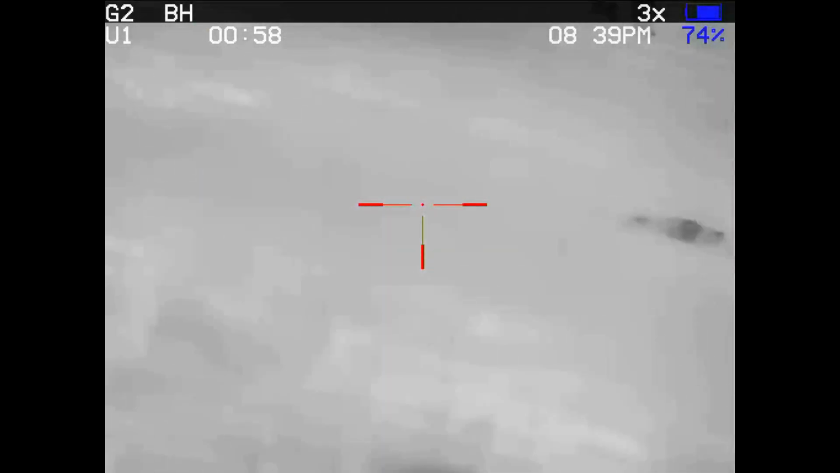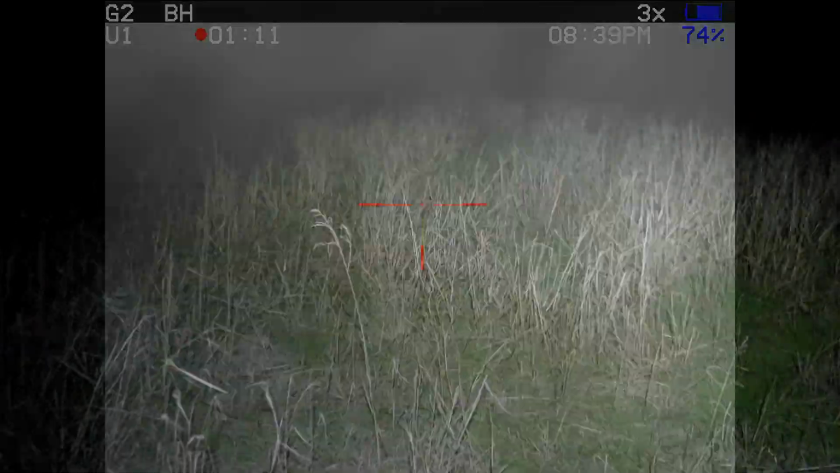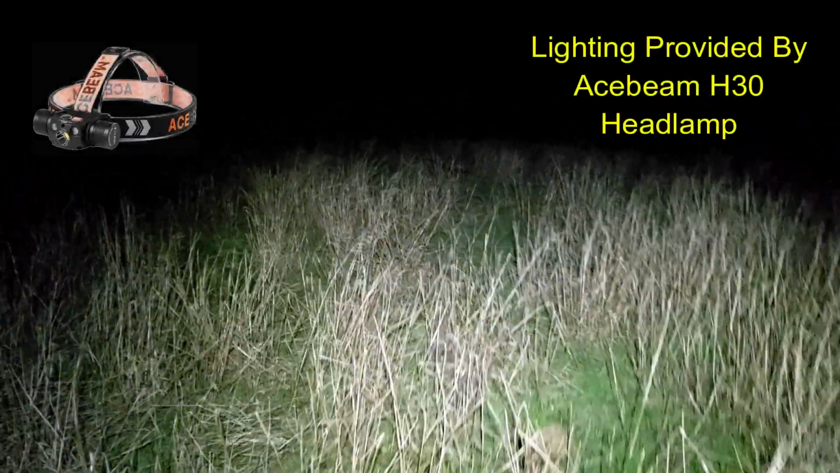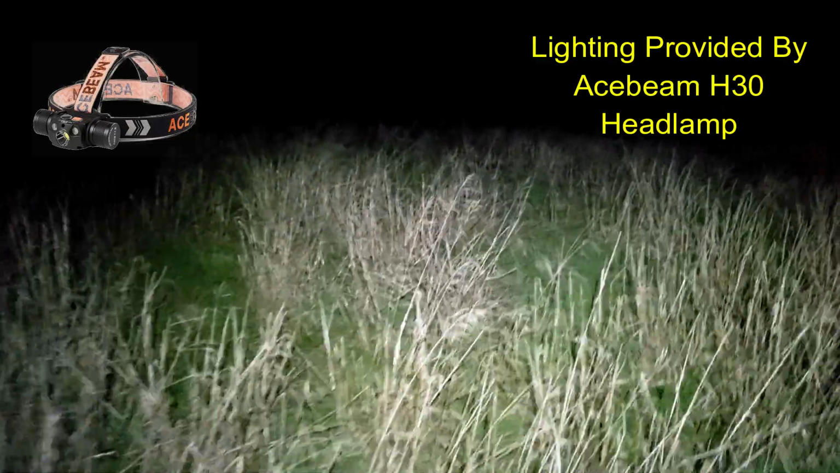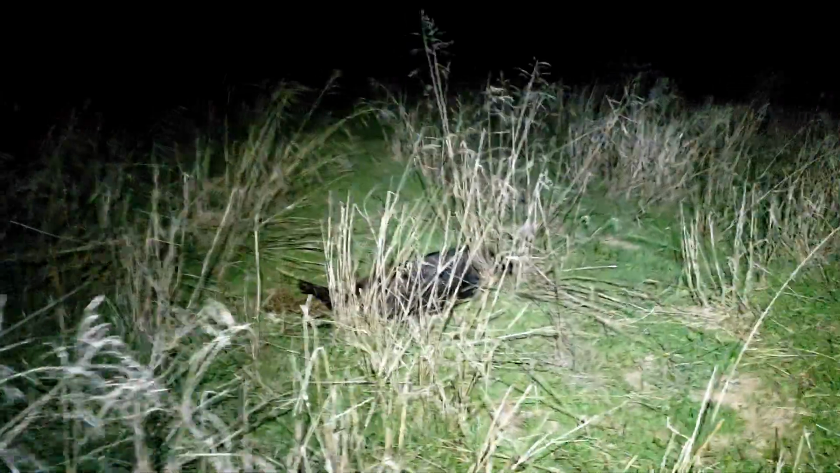I spent about 30 minutes following the path that the hog took into the brush, looking through all the open areas. Could not find the hog that disappeared off to the left. So I decided to go back and take a look at the hogs that were down out in the open. Right, you can't really see the hog, but it's on the thermal. This is hog number 3.